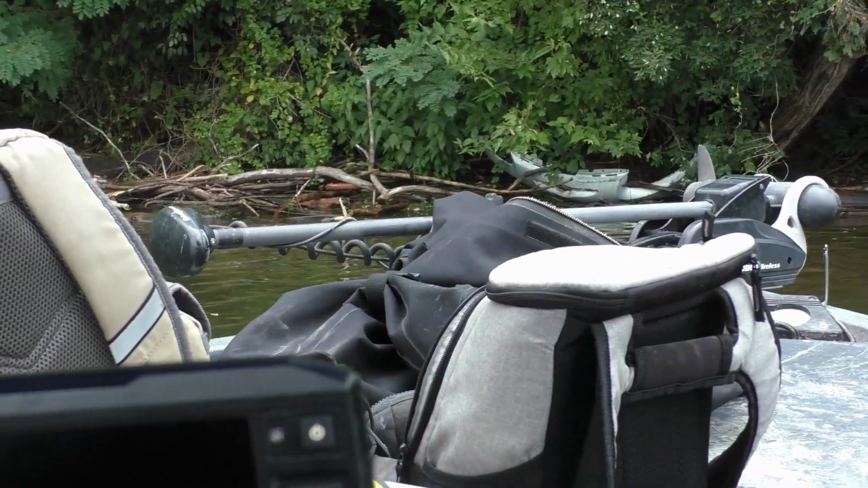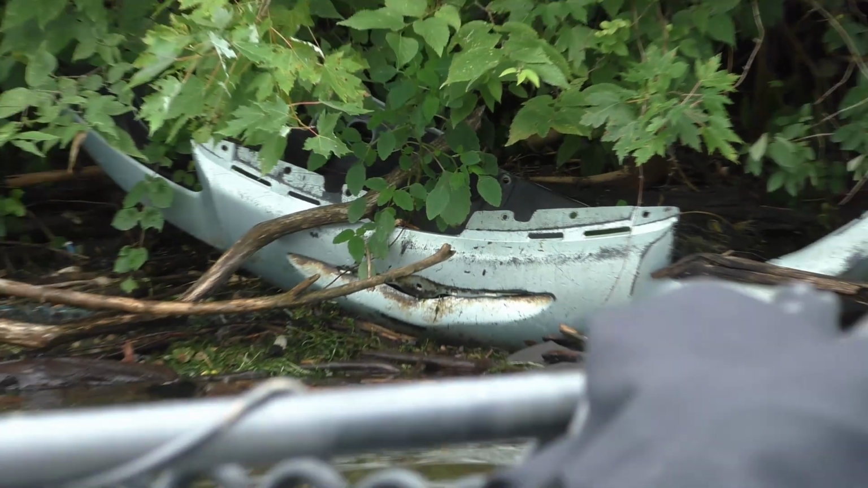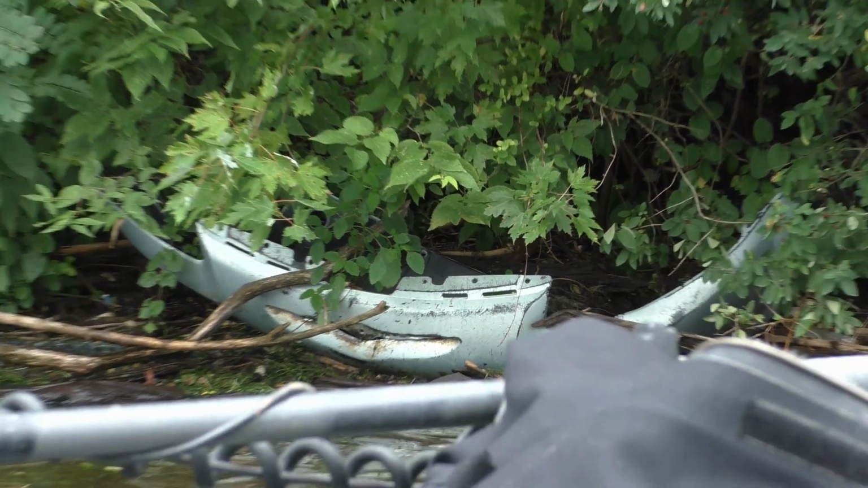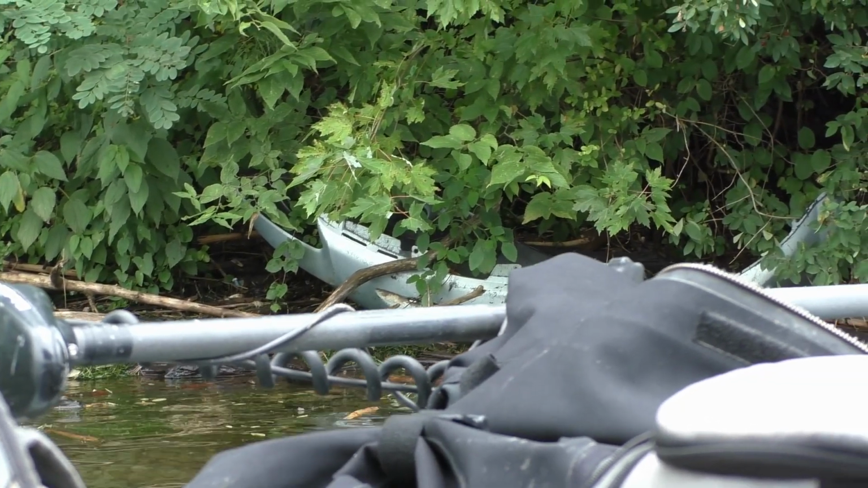I don't think it would have floated. It had to have come down. It doesn't have any emblems on it. We can look up a picture online, see what the front end of a Suzuki Forenza looks like.